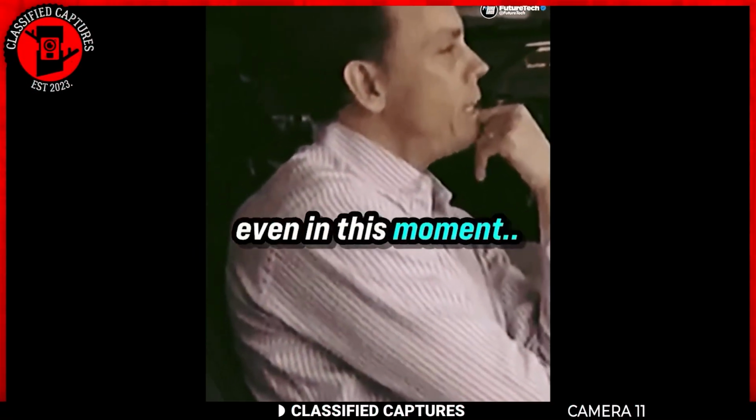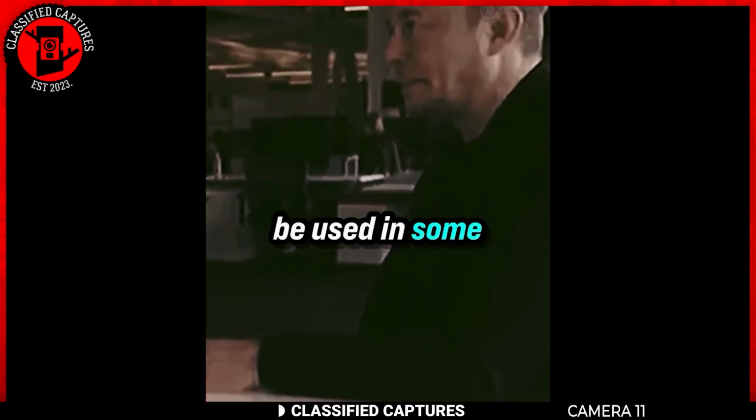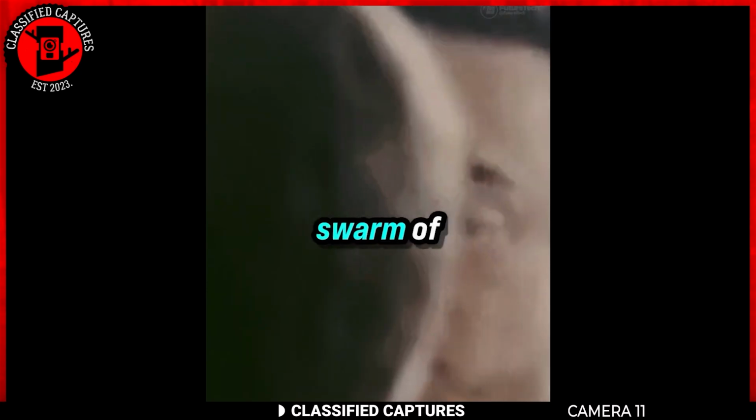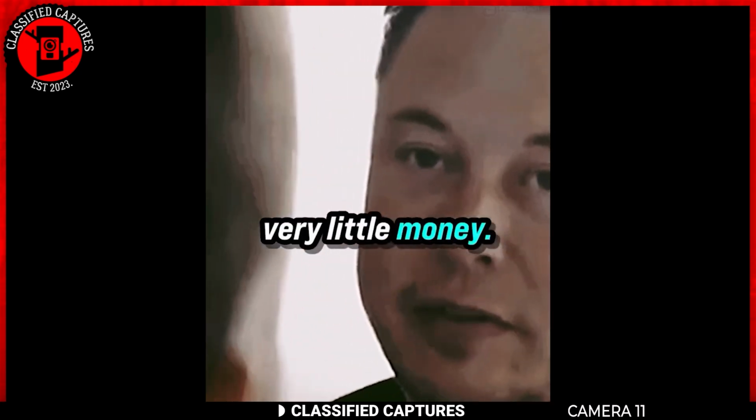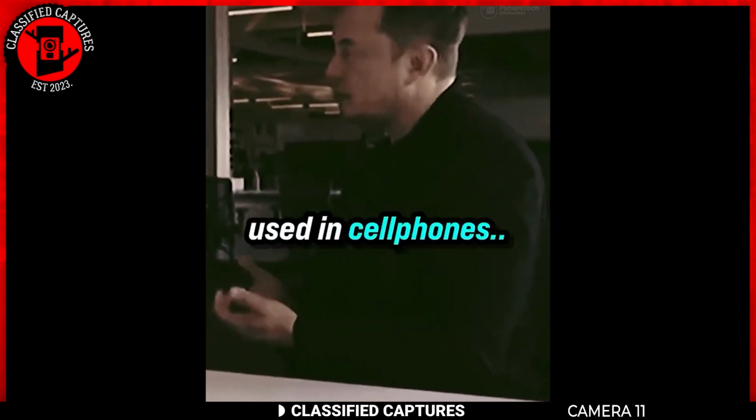Couldn't AI, even in this moment, just with the technology that we have before us, be used in some fairly destructive ways? You can make a swarm of assassin drones for very little money by just taking the Face ID chip that's used in cell phones.